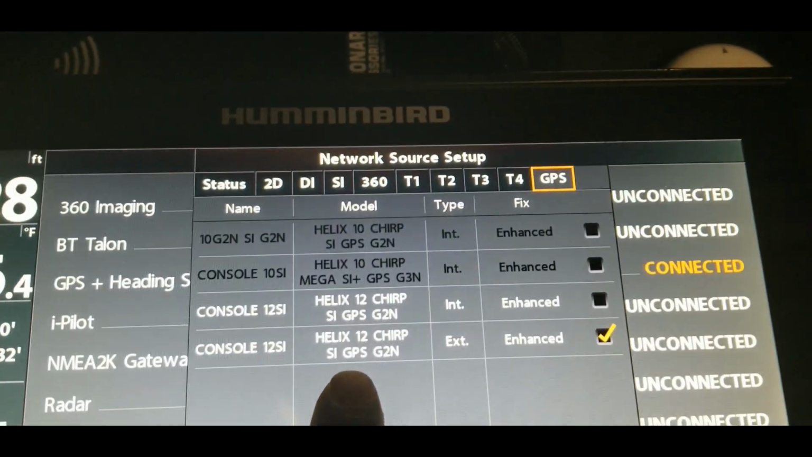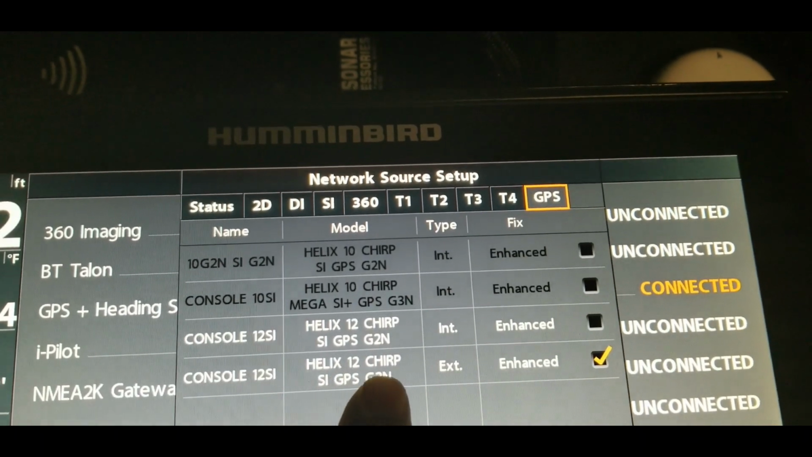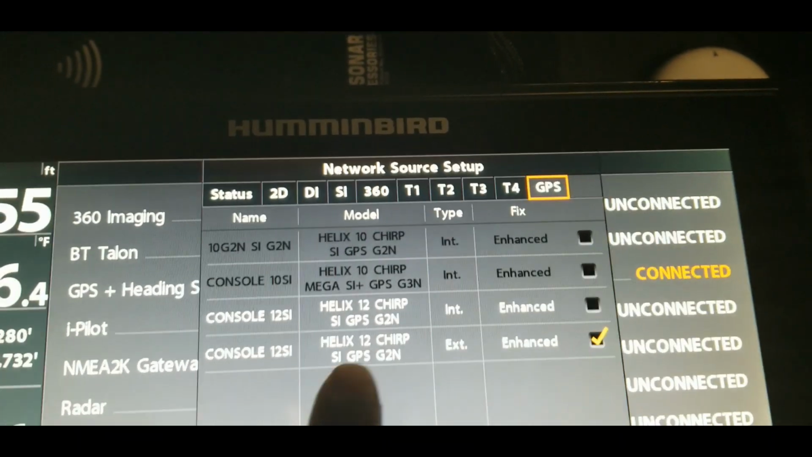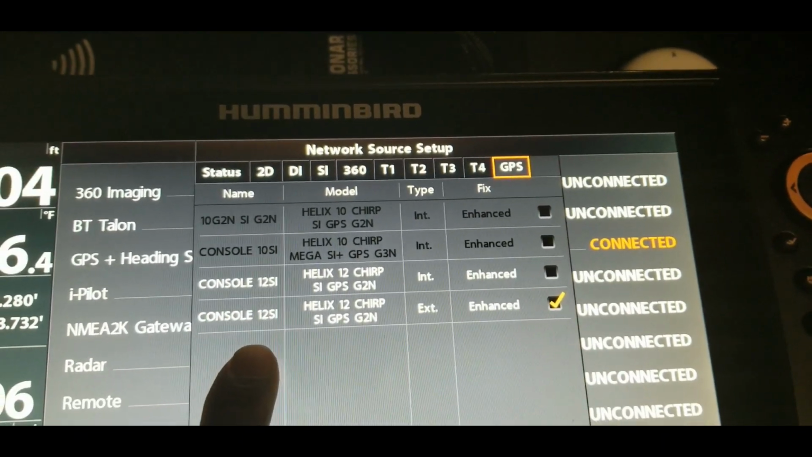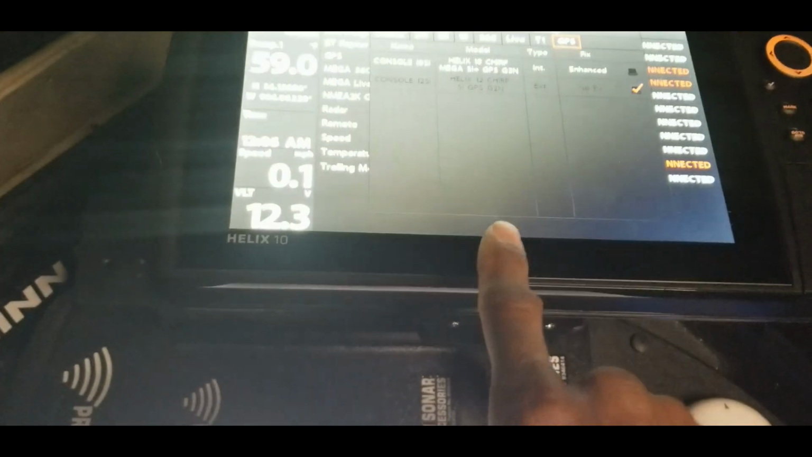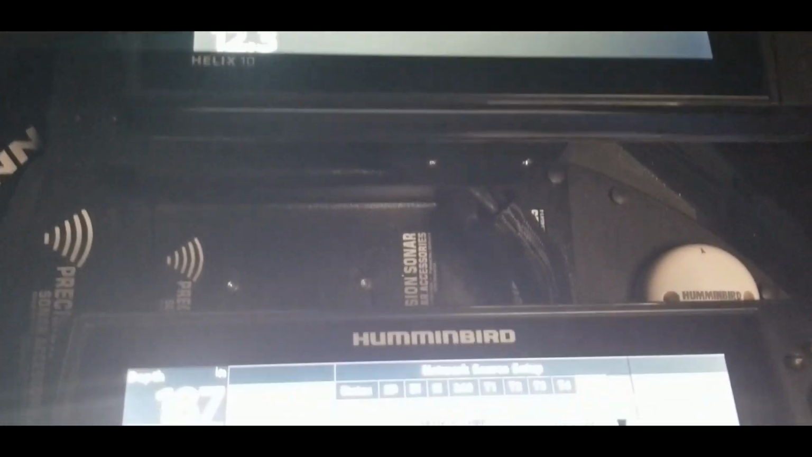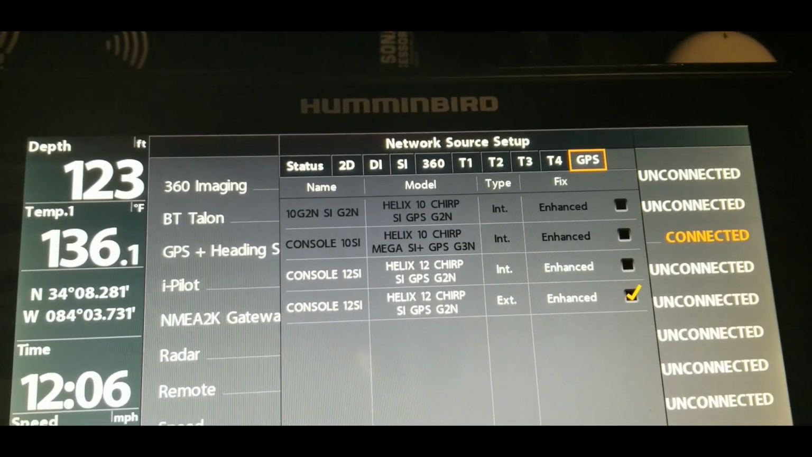So I want to choose the Helix 12 G2N external. And these names over here, you can name those yourself. I used to have this 12 at the console, that's why it says console 12 SI. And this 10 was actually at the console prior to me getting the Mega Live. Once I got the Mega Live, I moved the 10 up front and put my 9 back at the console.